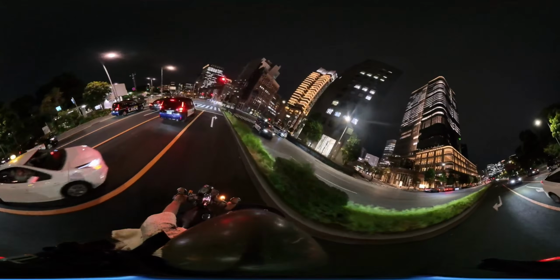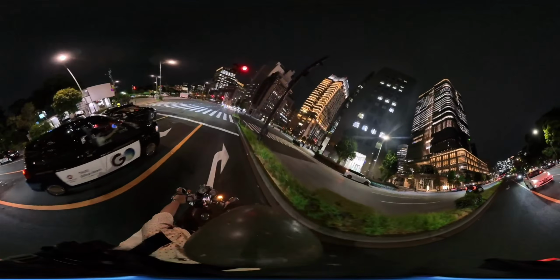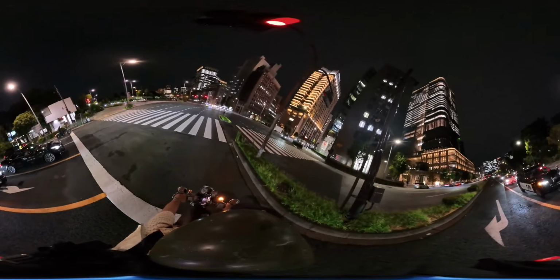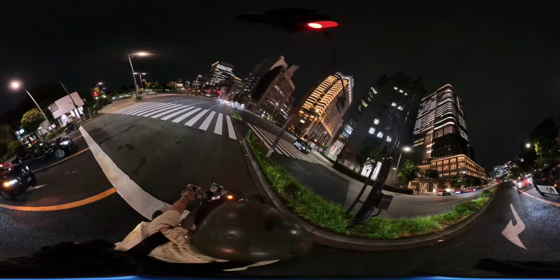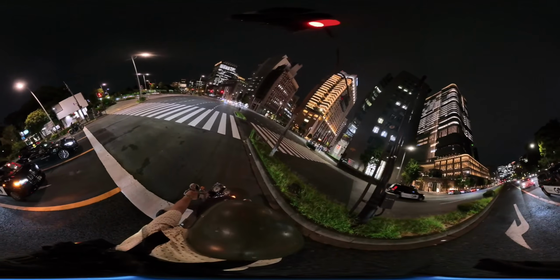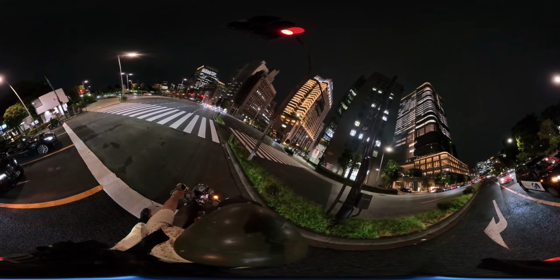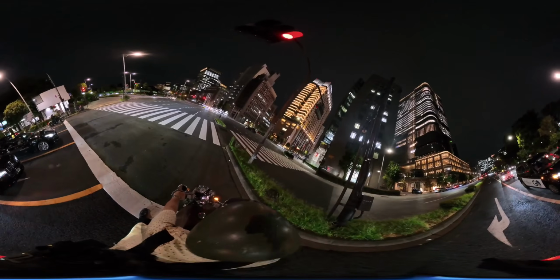So here to my right is the Peninsula Hotel. It's a very, very, very posh hotel. And to my left is the Hibiya, in Hibiya Koen, where Fish played forever ago. And the Foreign Correspondents' Club is here.